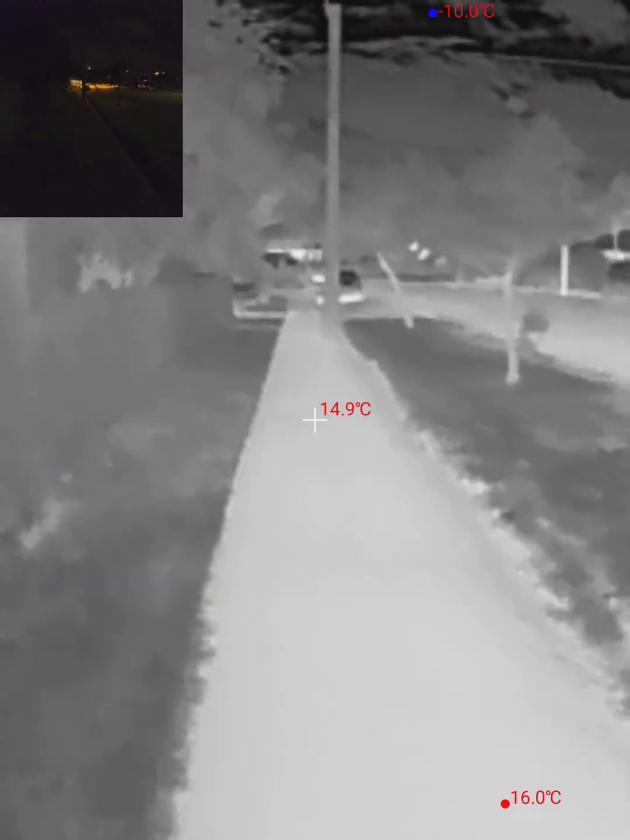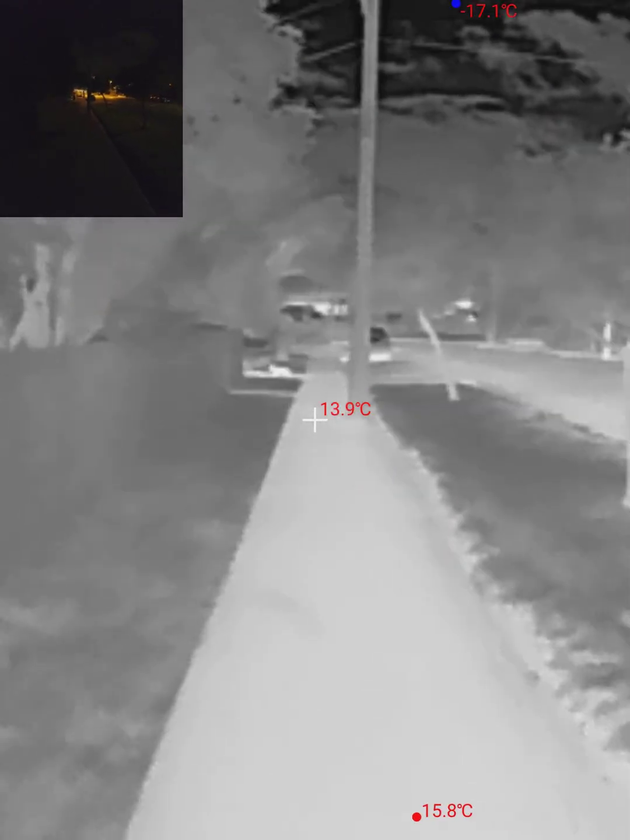In a moment, we might get to see a little cat. There it is.